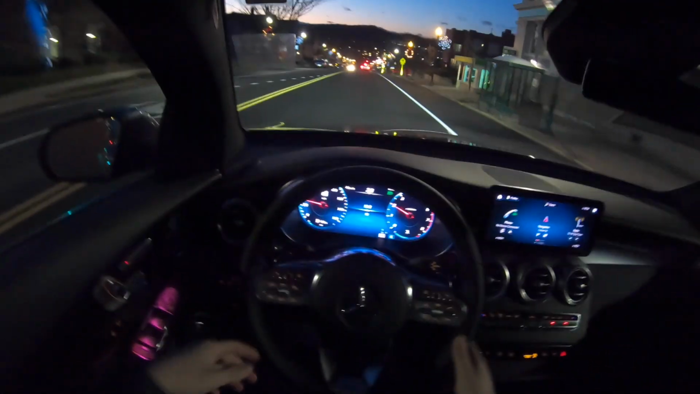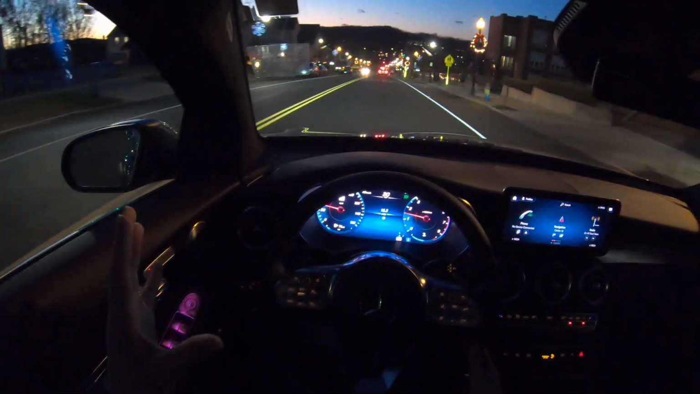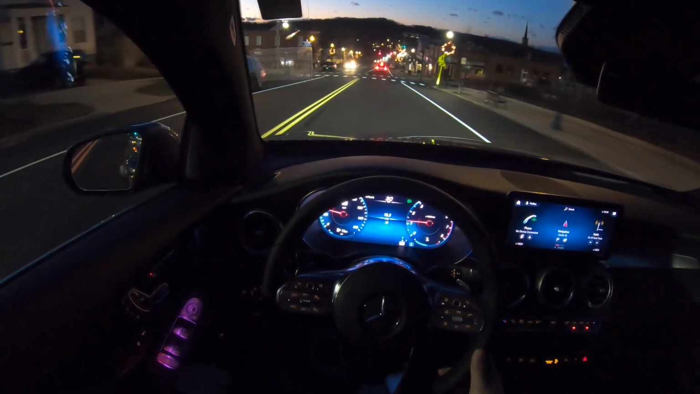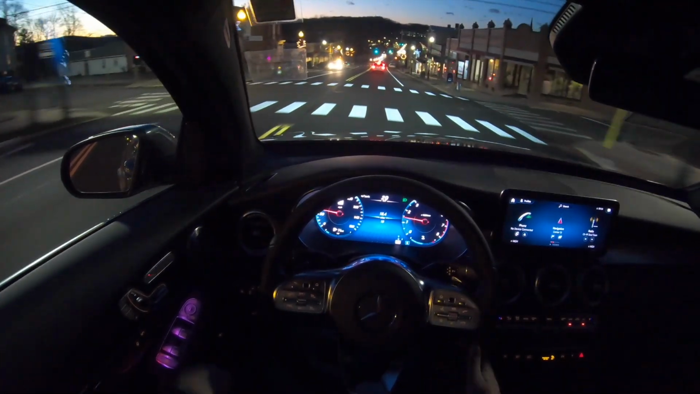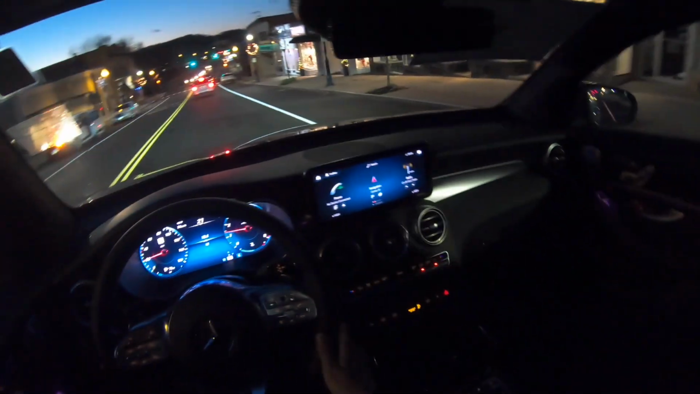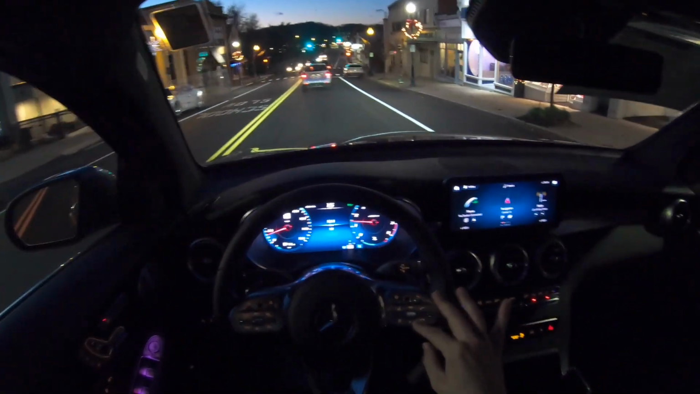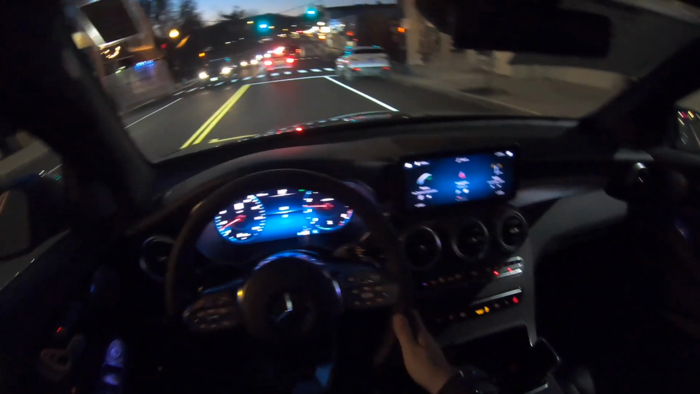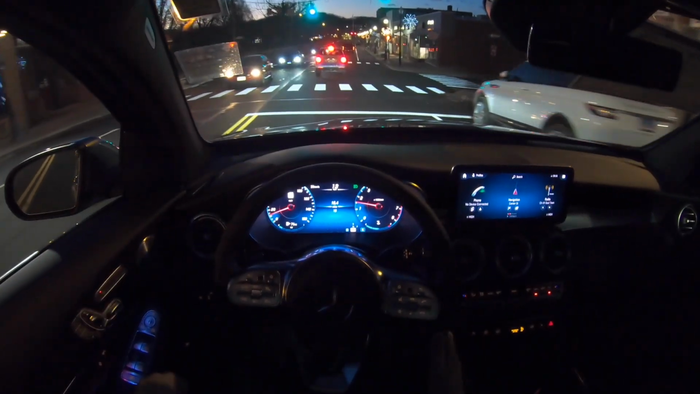But driving this SUV around city, it's nice and quiet. On the highway, there's a good amount of wind noise. Interior just looks amazing, and I really like the orange lights on the steering wheel and on the buttons in this GLC.